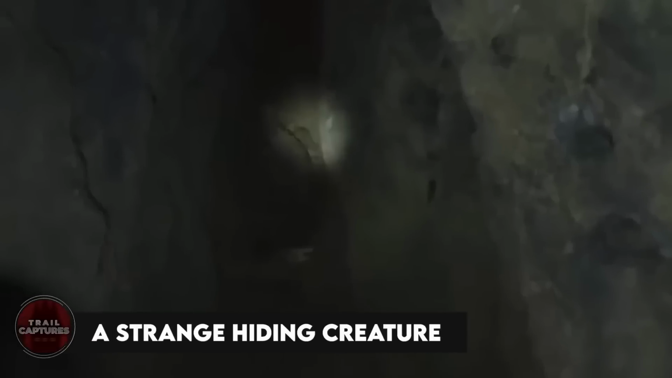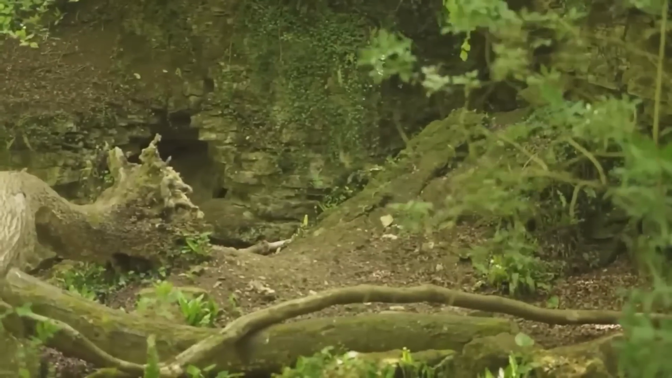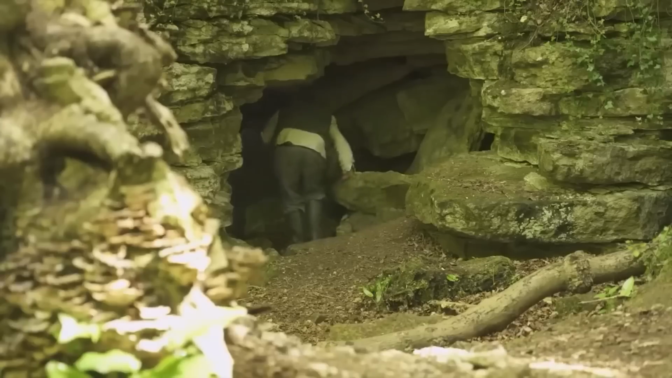A strange hiding creature. This guy was exploring the jungle, being all adventurous when he stumbled upon a cave. Of course, he couldn't resist going in to check it out. But guess what? He found something he never expected. A creepy creature crawling towards him in the dark. Talk about a heart-pounding moment. He ran out of there as fast as his feet could carry him. We still don't know what that thing was, but it definitely wasn't Spider-Man.